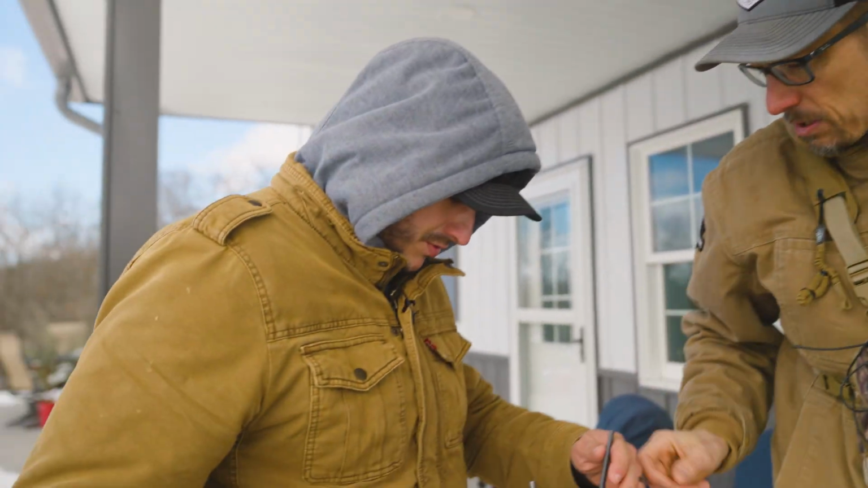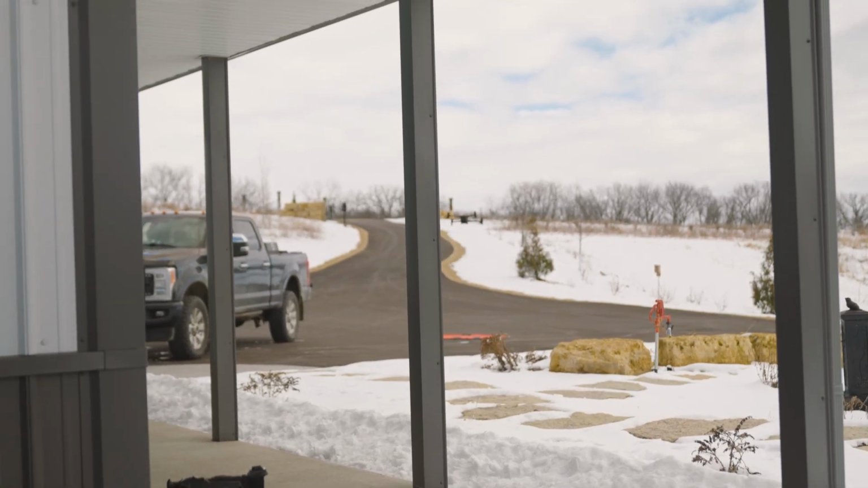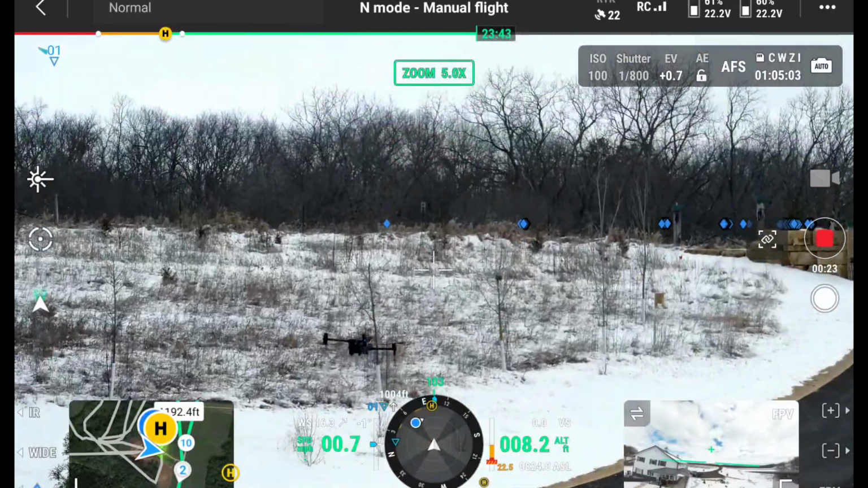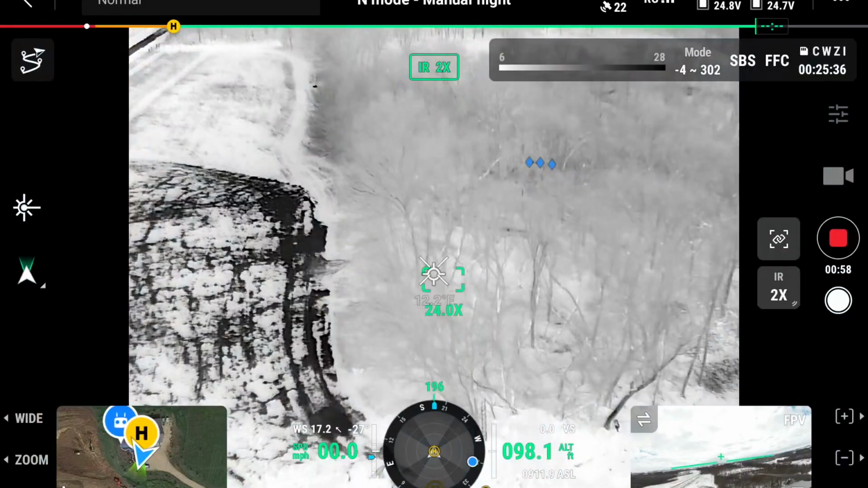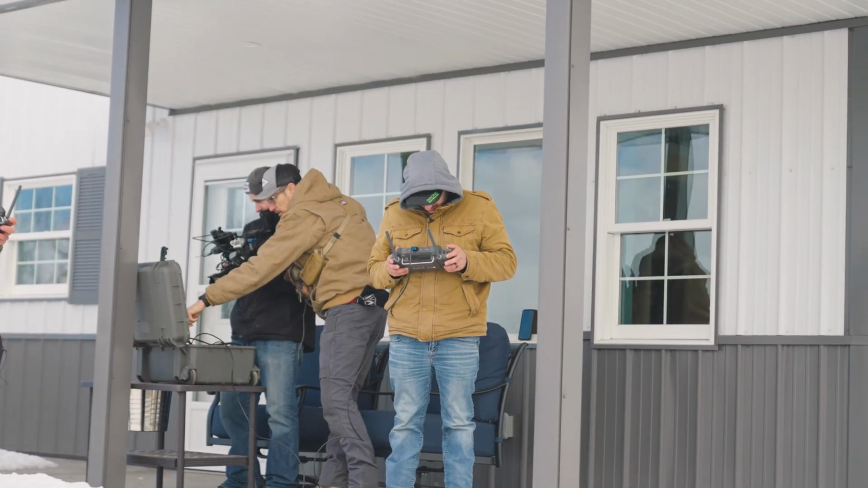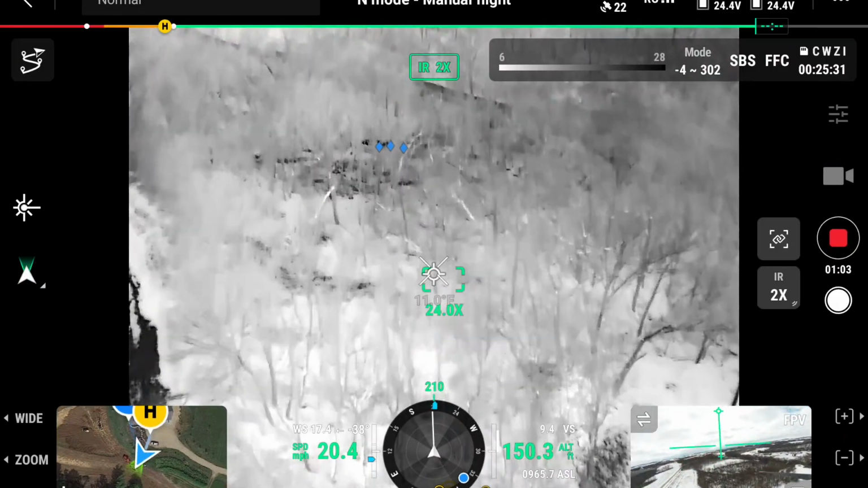Right. So, pretty much that's your section to go find him. All right. See what we can find. Here we go. Let's see if we find him. Can we find him? There's the stand down here in that corner. Now he's starting to hit those woods.